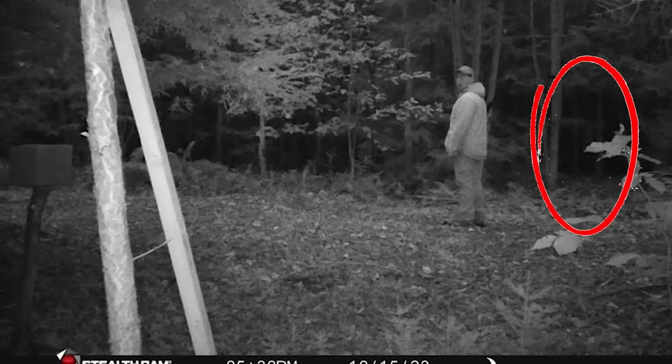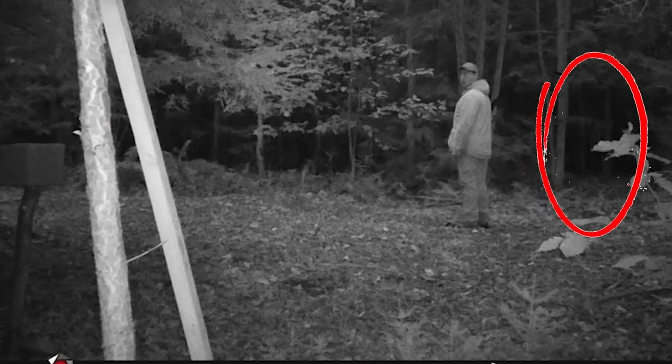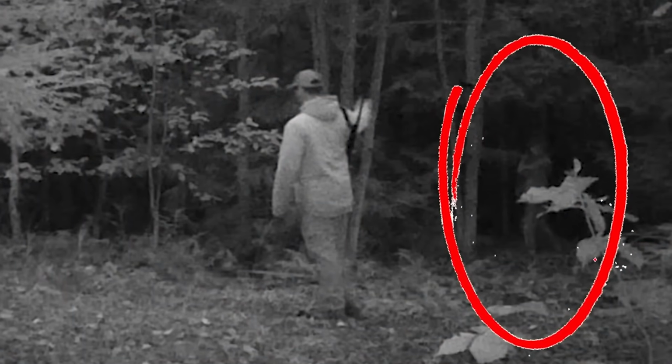Now, I couldn't spot the white spot the uploader described in the second picture, but if you can find it, let us know down in the comments. But that figure is kind of strange. It's pretty small. Some people have said it looks like almost maybe it could be a fae. I don't know.